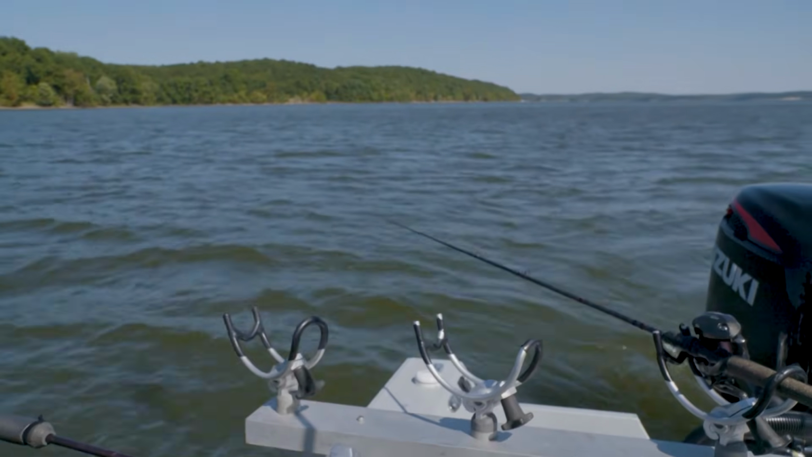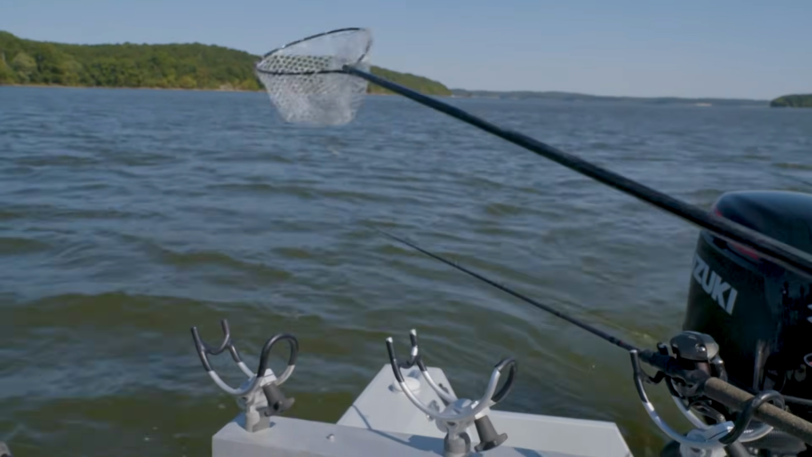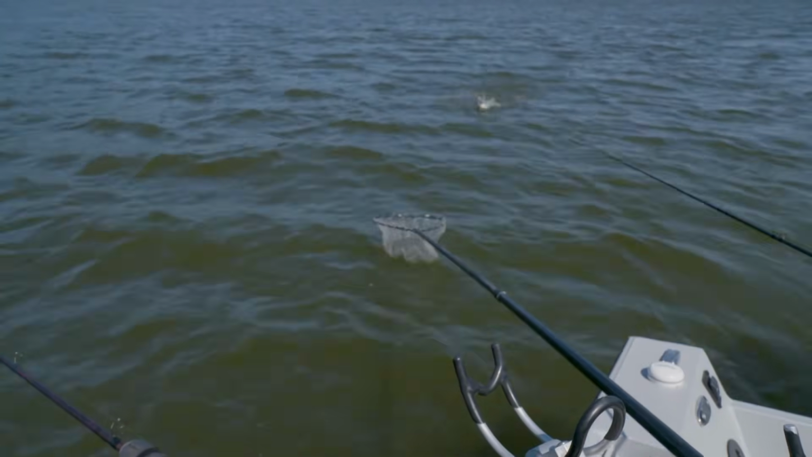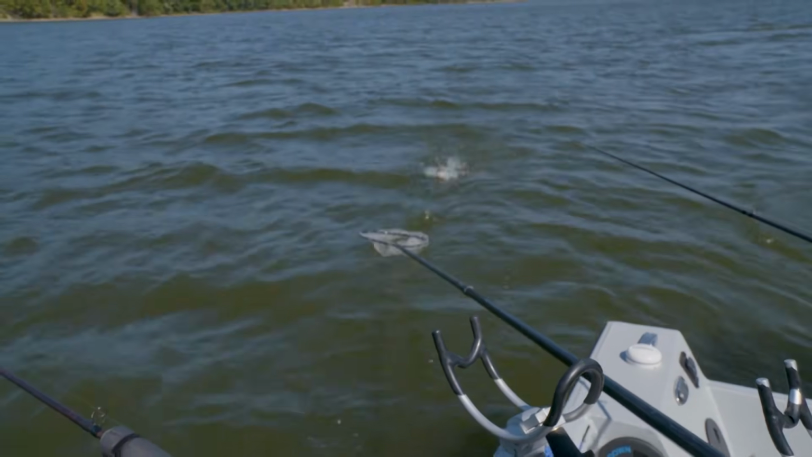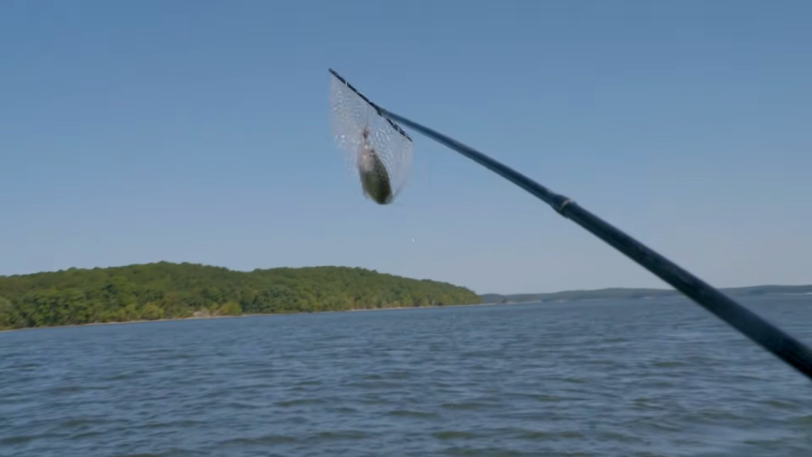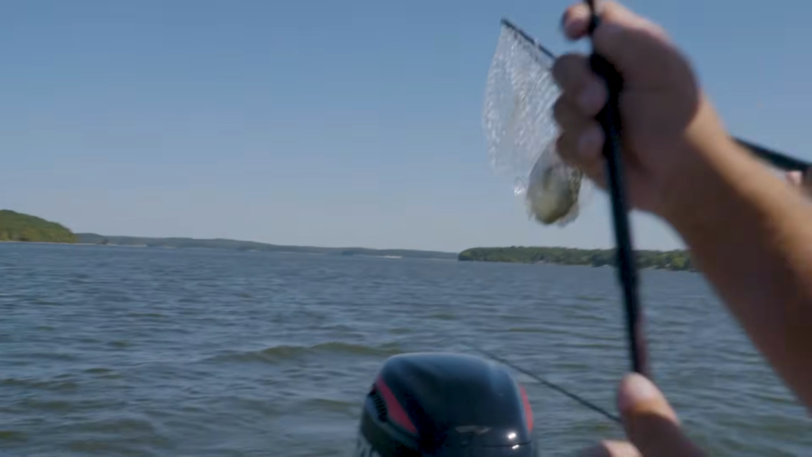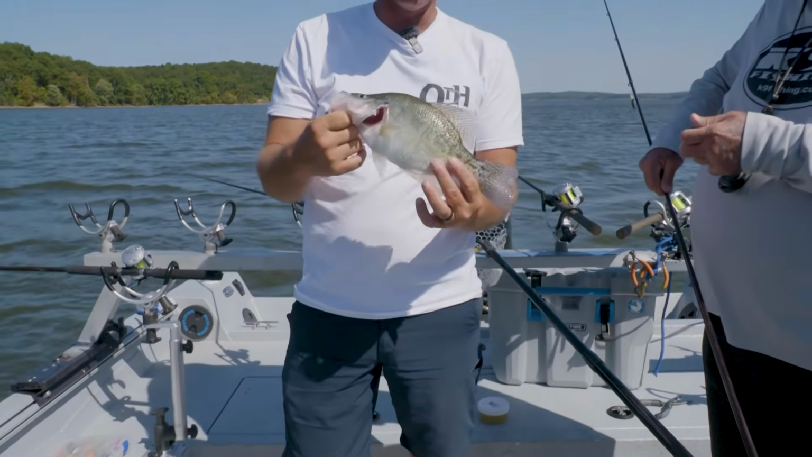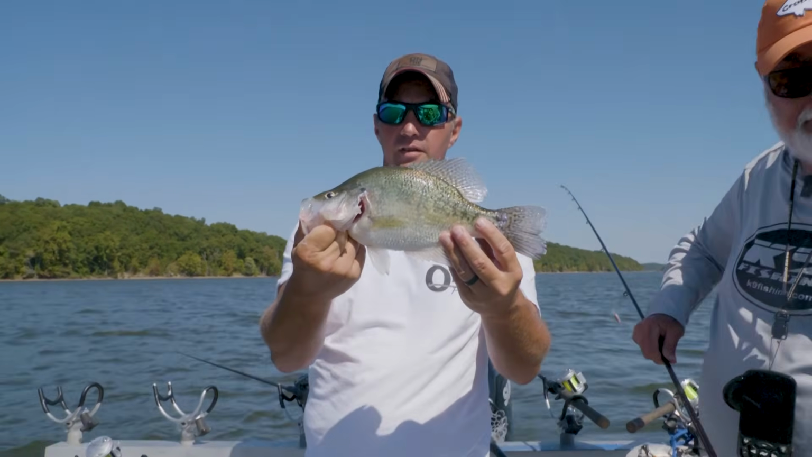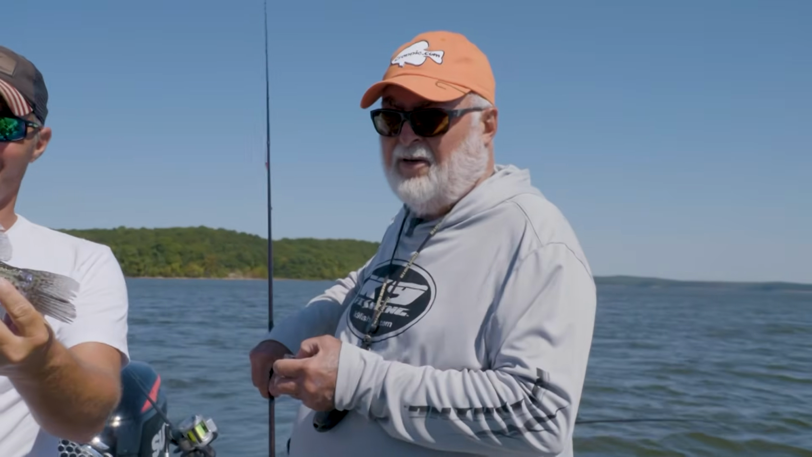It may be a big crappie. I thought it was a white bass there a minute ago. Oh, it's a crappie. It's a good one too. Yeah, it's a good fish. Oh yeah. Right to the net. There we go. All right. Oh, that's what I'm talking about right there. Yes, sir. That's just a good, healthy, probably close to 12-inch or so fish, 12 and a half. Yep. Good fish, sir. Take those all day long. All day long.